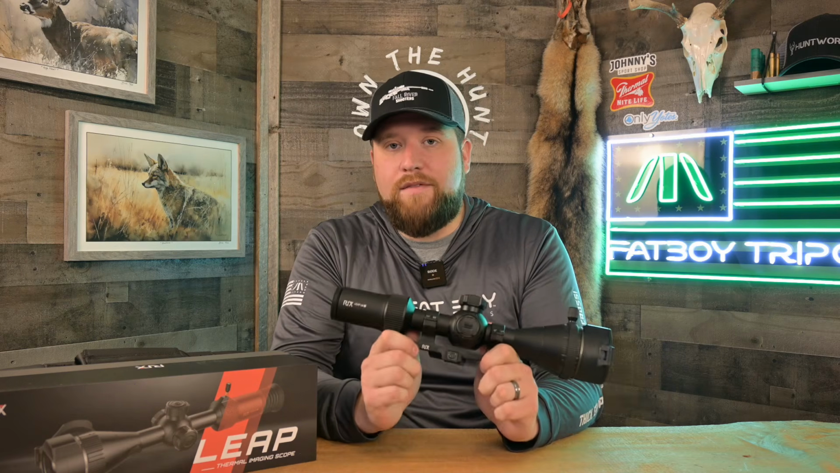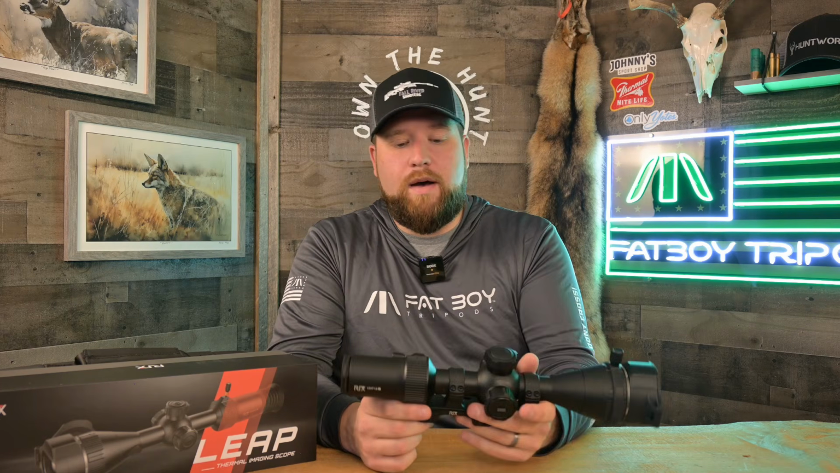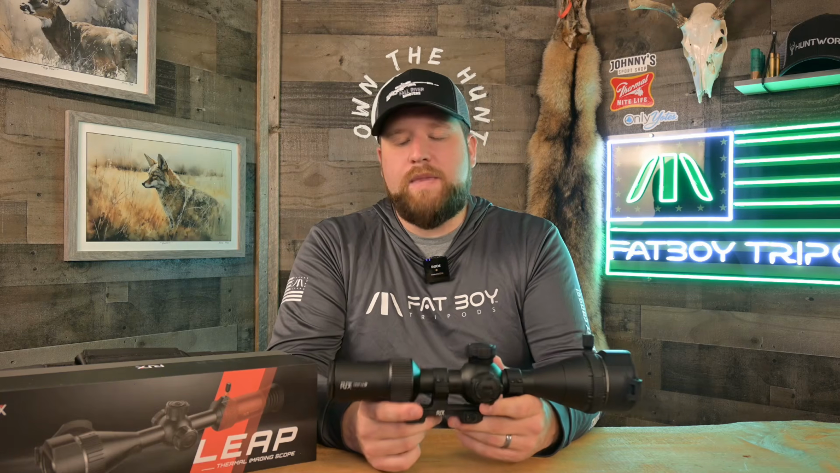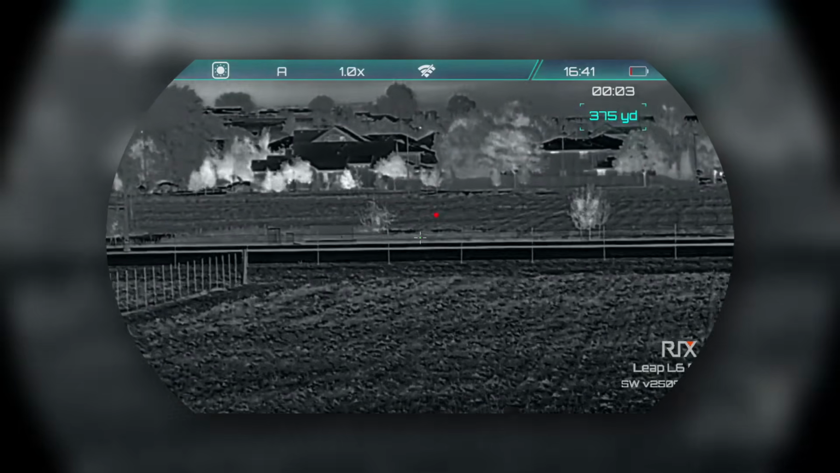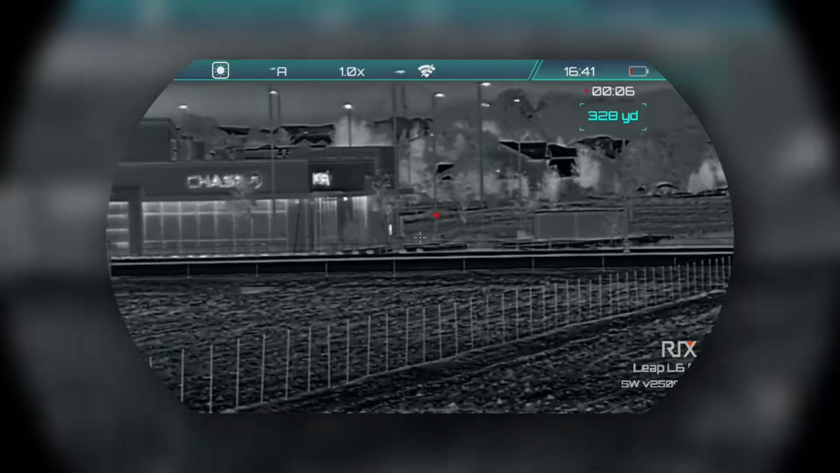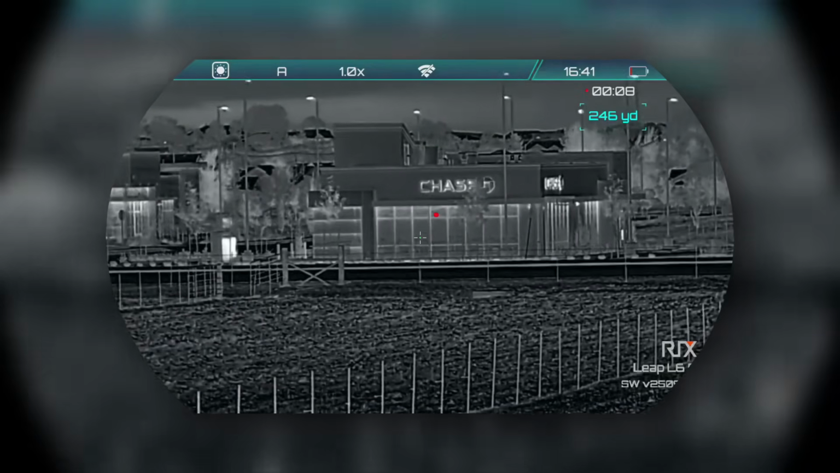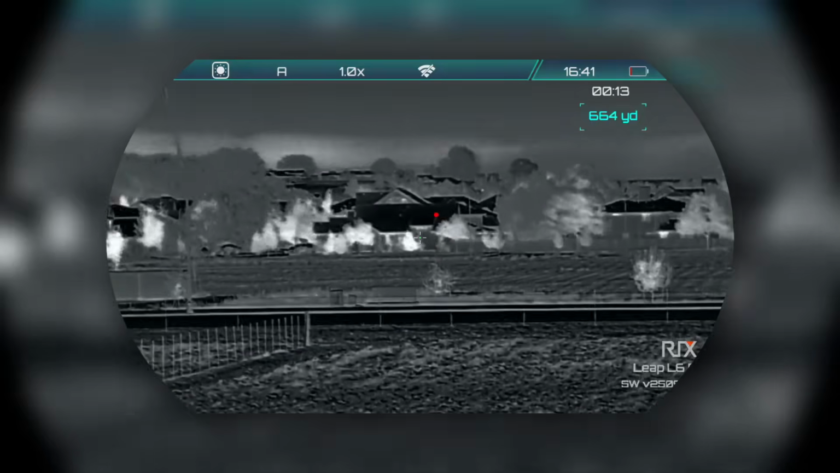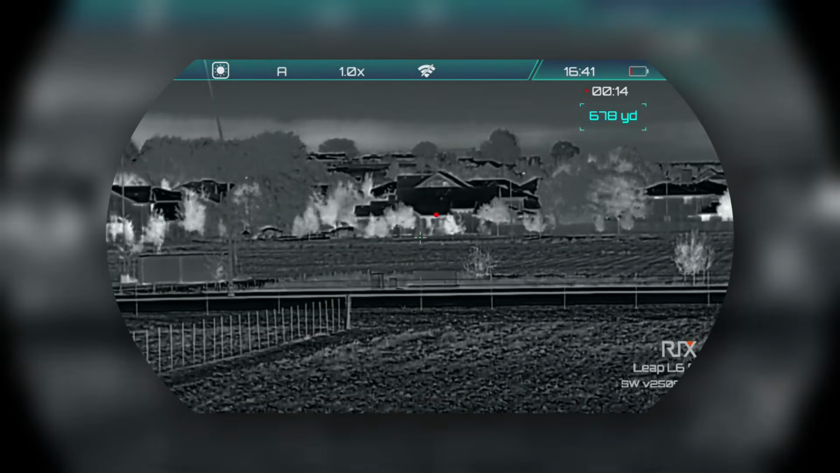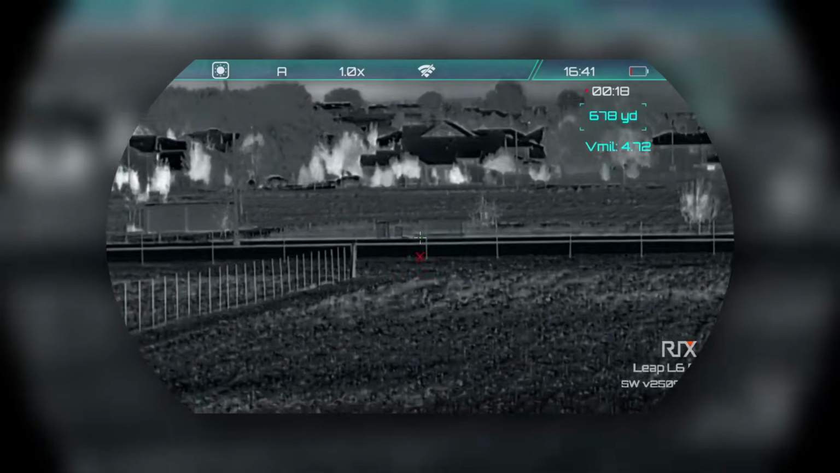Now, I have to tell you, I have not put this on a rifle and tested the actual ballistic calculation piece. I've merely gone out with it on a rifle and got some video, which you're going to see, but I didn't test the ballistic calculation. I have to assume it works pretty darn well. It worked great on the DBH D6, so there were really no complaints around that. So I'm going to guess they use the same type of algorithm in this scope. And if there are any issues with that, guys, ballistic calc is relatively easy to implement and use, so I'm assuming Rix would take care of that if there were any issues.